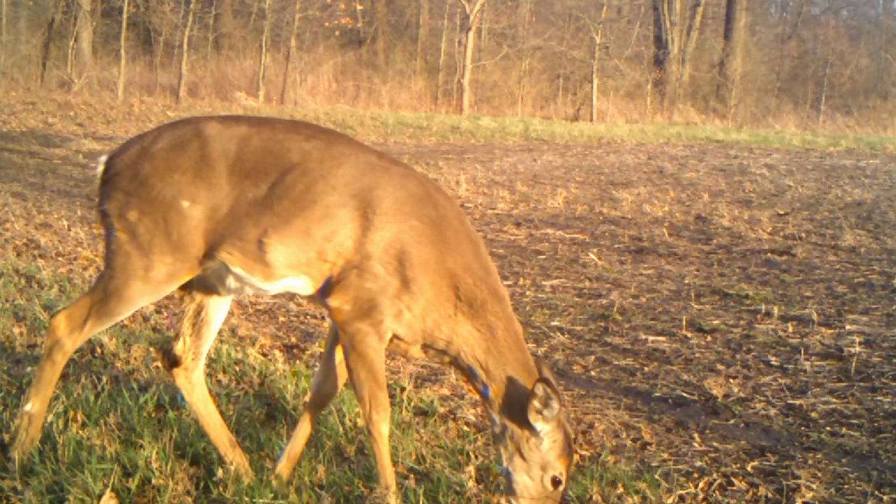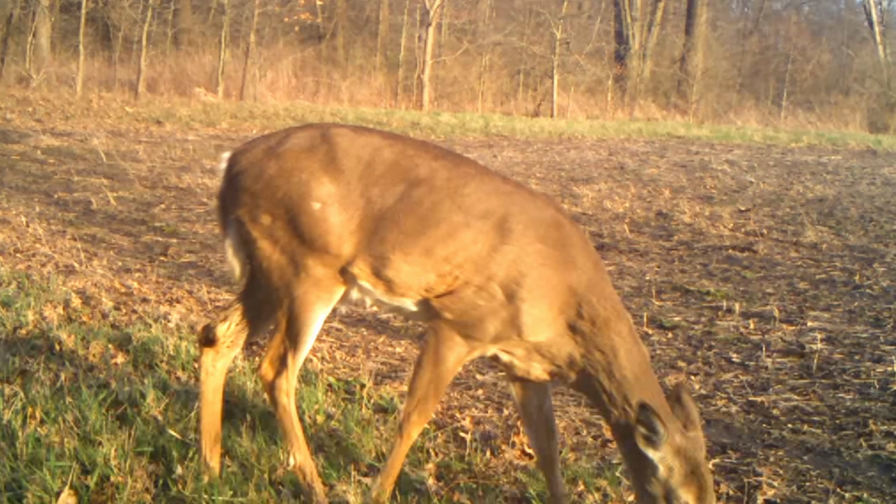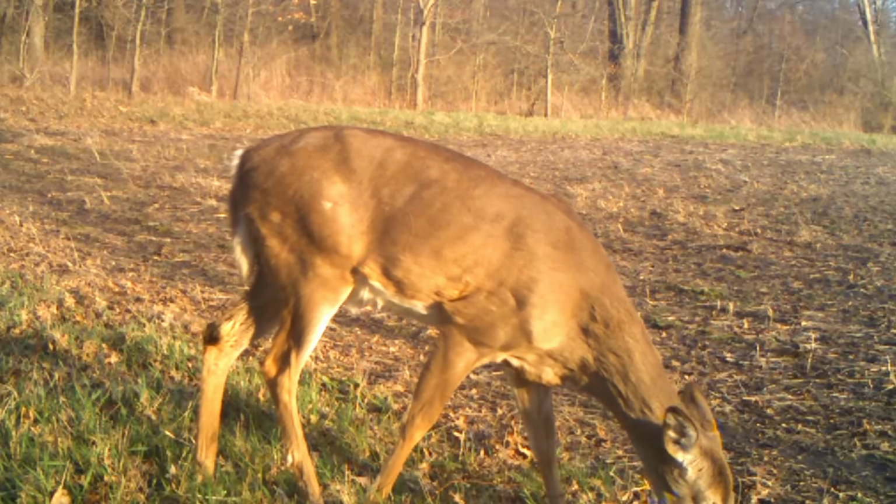But there's one, she's still pregnant. You can see that. Yeah, I was going to say you can see the hoof, but I don't know if it's a hoof or an elbow or a head, you don't know what it is sticking out there, I guess, but you can see there's a fawn in there.